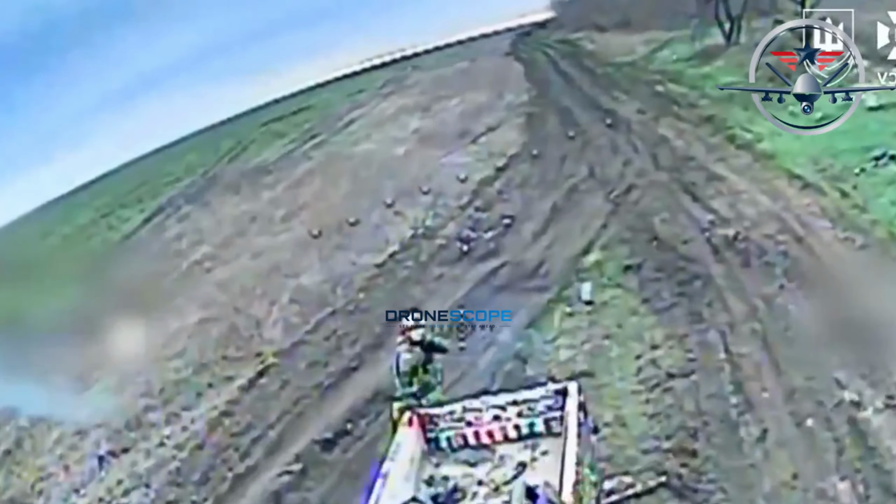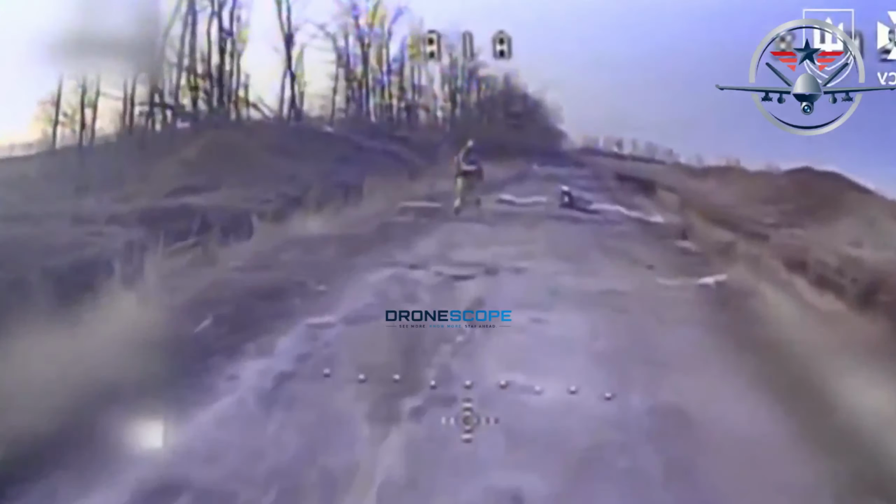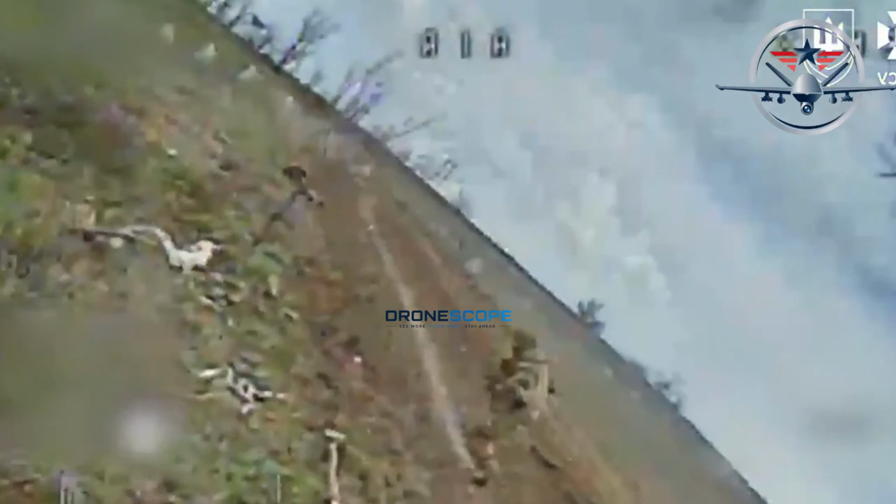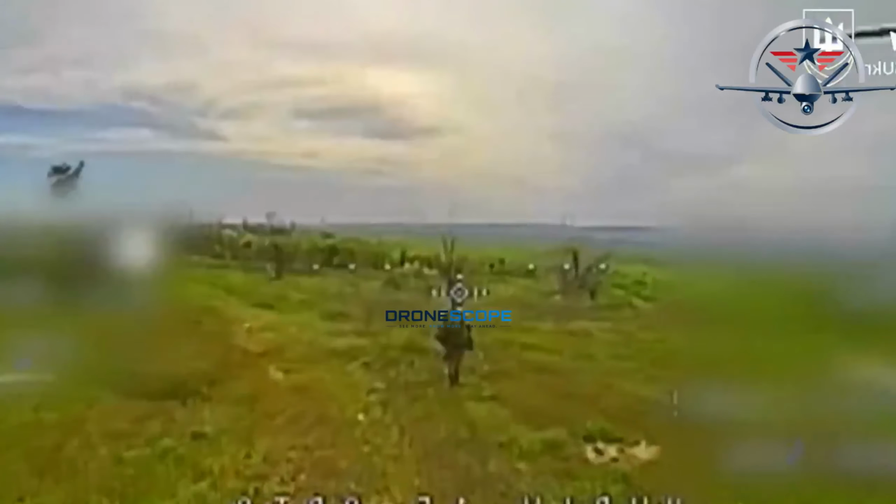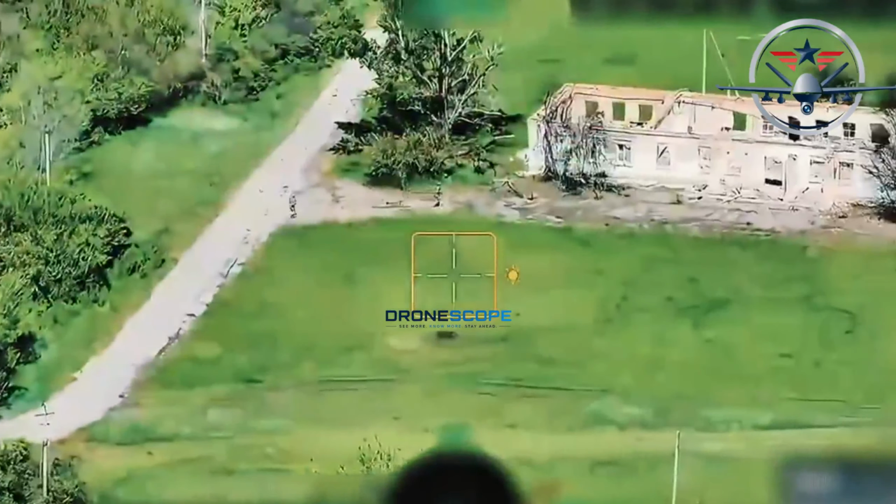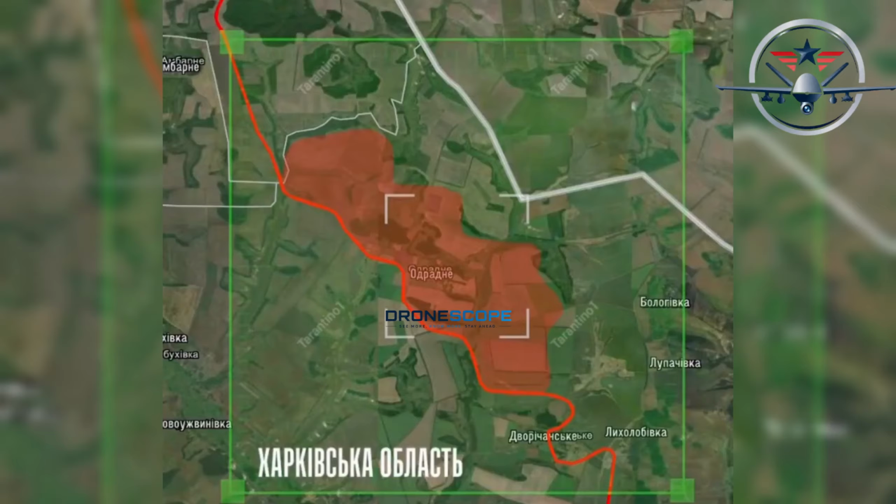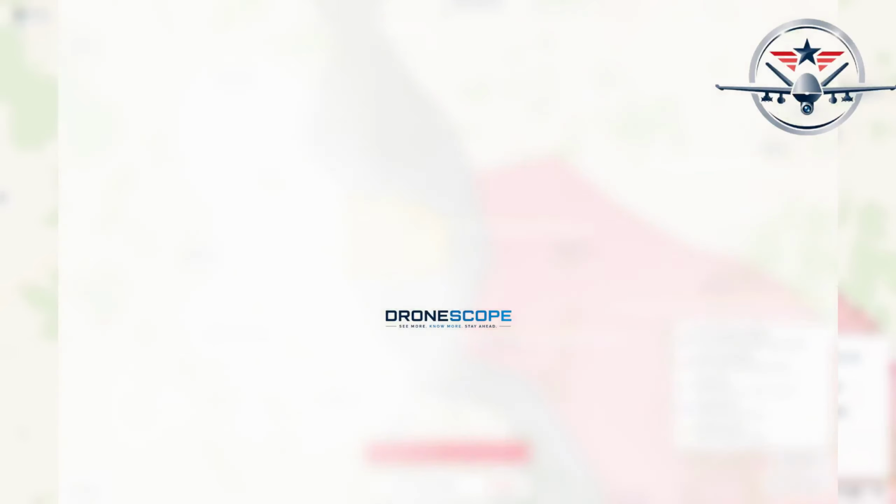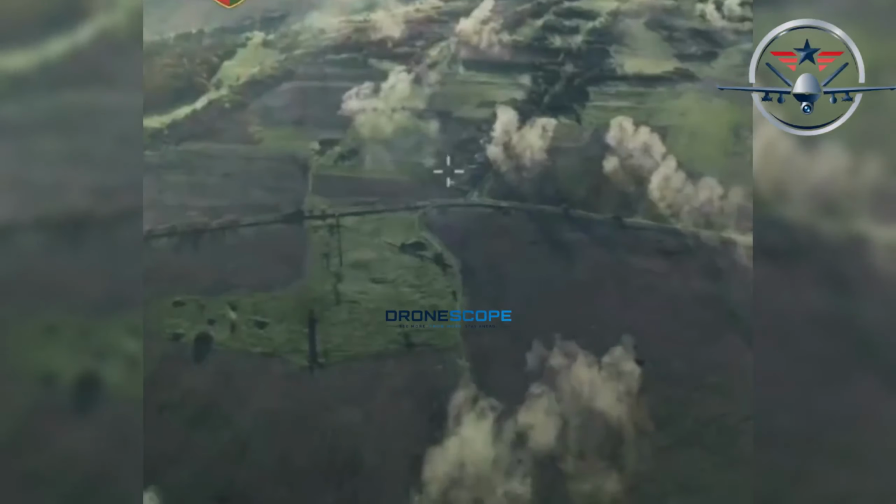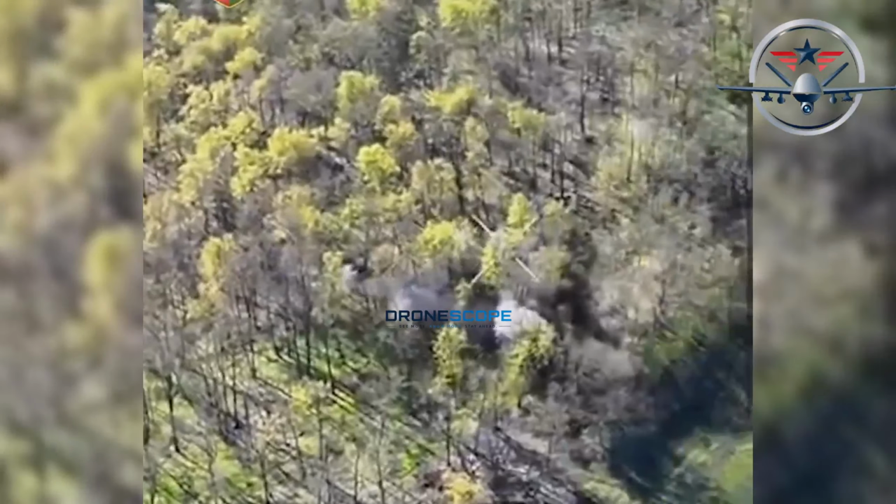Ukrainian FPV pilots, fiber-optic systems, thermal-equipped night units. They don't stop, they don't rest, and they don't miss. This is raw combat footage from the front lines. Russian infantry, shelters, command posts, communications hubs, even a Tor air defense system, all destroyed by precision drone strikes.